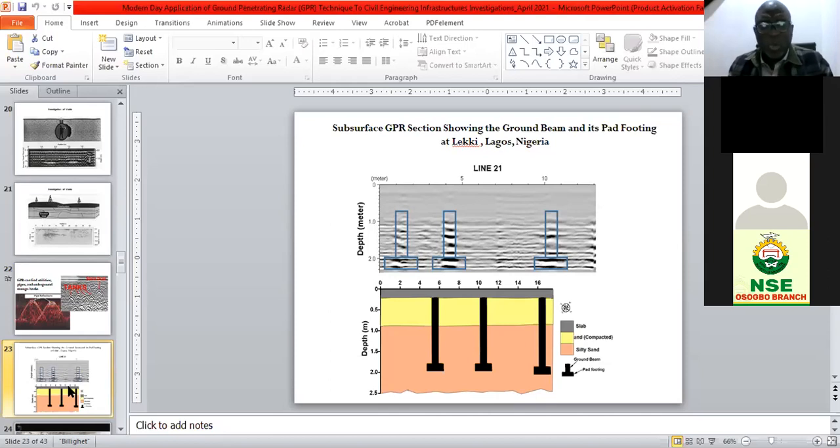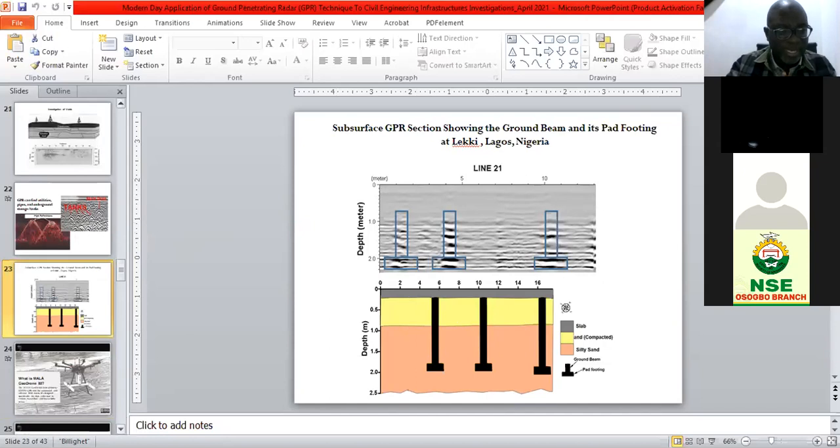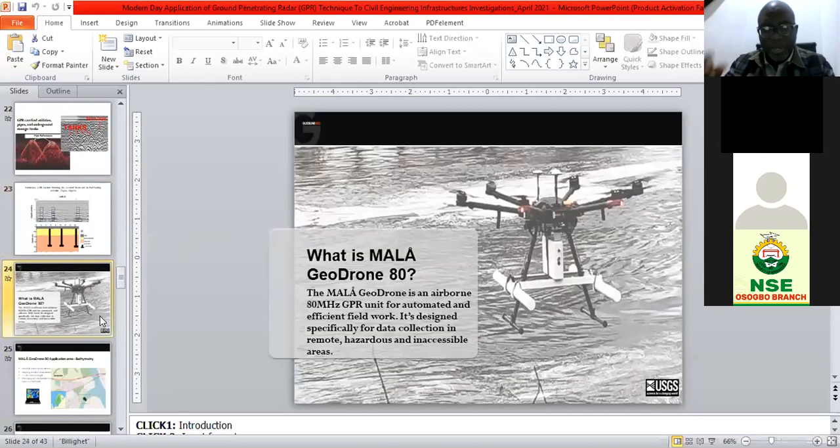What we found out, we were able to use our ground penetrating radar to scan up to 2-meter depth and to see the ground beam and the footings. From the footings, we're able to know the soil type there, what happened to the ground beam, what happened to the pad footings. We're able to know that one of the two pad footings had already shifted, and the engineers moved in to stabilize those piles.